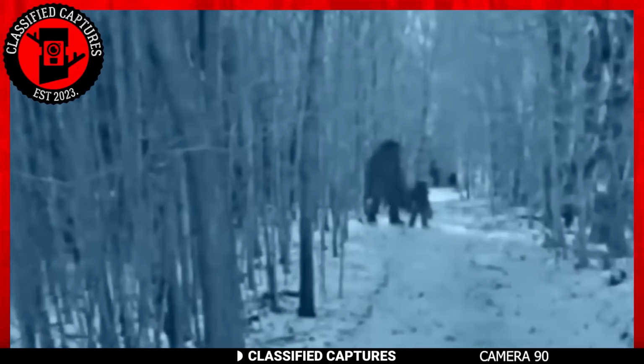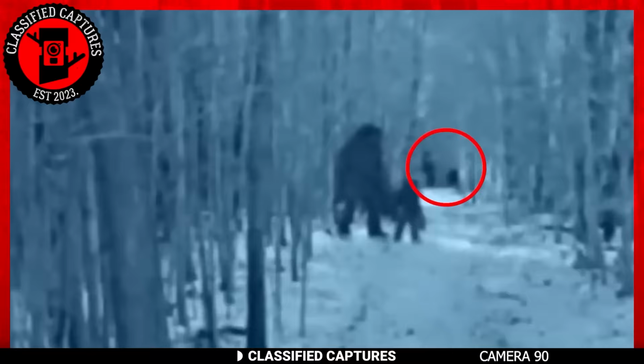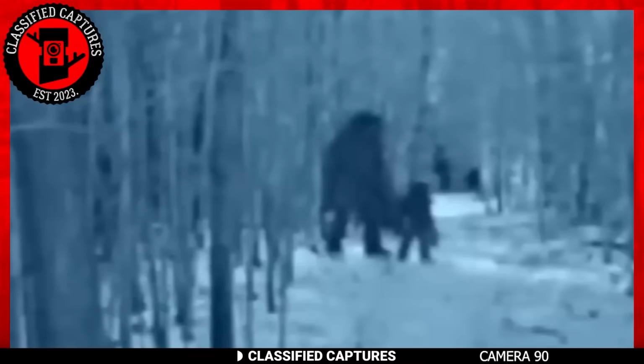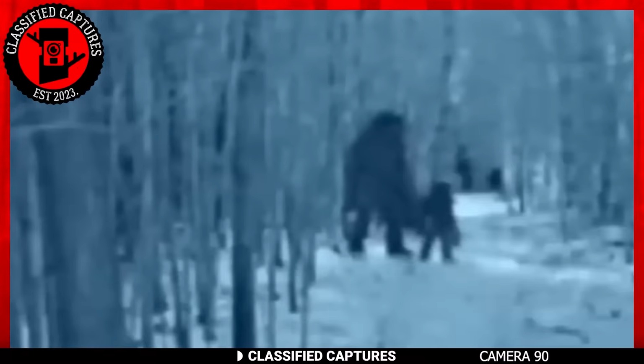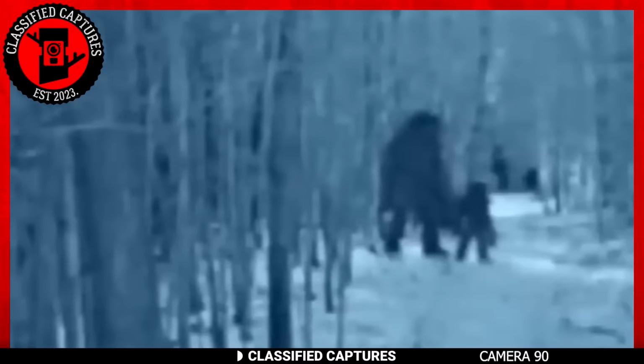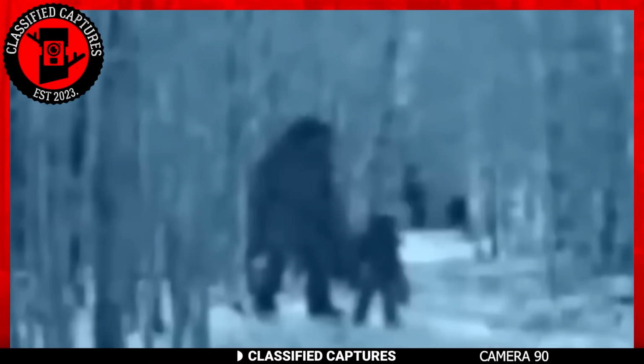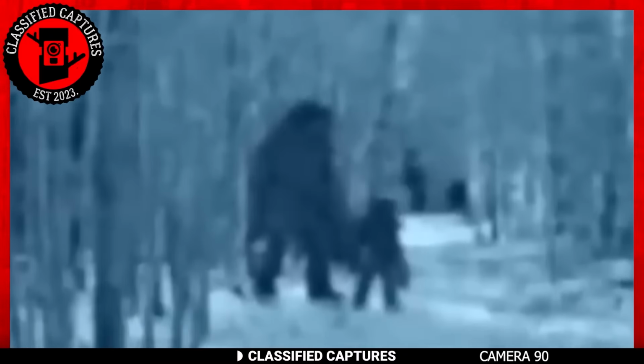And speaking of family, if you take a closer look at the image, you'll notice two other black spots further down from the main subjects we're initially focused on. If you didn't know any better, I'd say those are another set of Bigfoot. Could this be a nuclear family of Bigfoot moving together through the woods, or are they part of a larger community of Bigfoot that has successfully evaded discovery over the years?